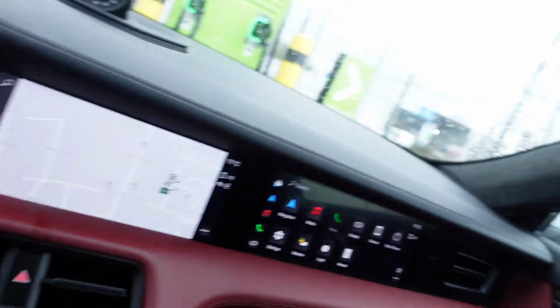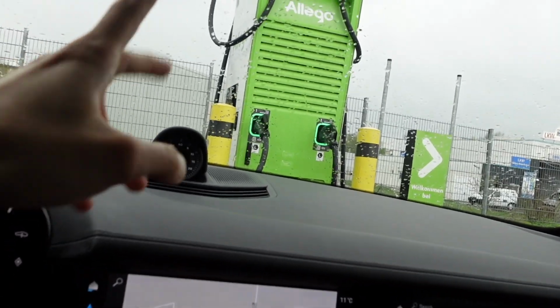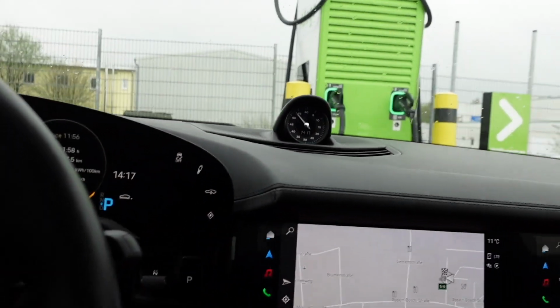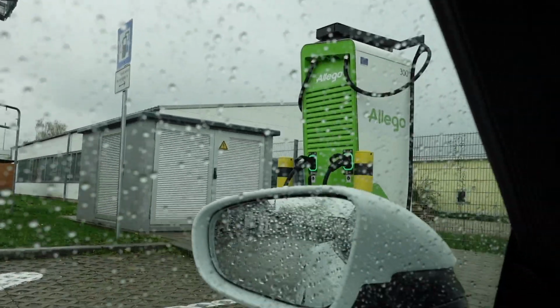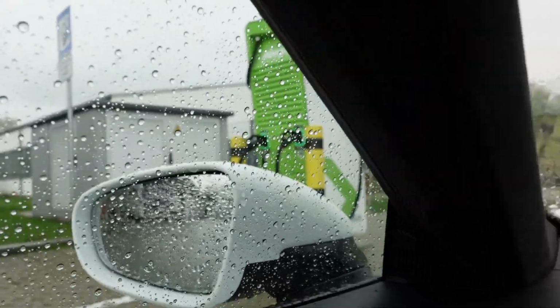I would say I did a small mistake when I got in. I wasn't aware that this station is wider and actually is a 300 kilowatt charger, and the other one, which is narrower, is just a 150. It was a Taycan parked here for charging, but I had no idea that there is also another 300 kilowatt charger. The location is pretty beautiful.